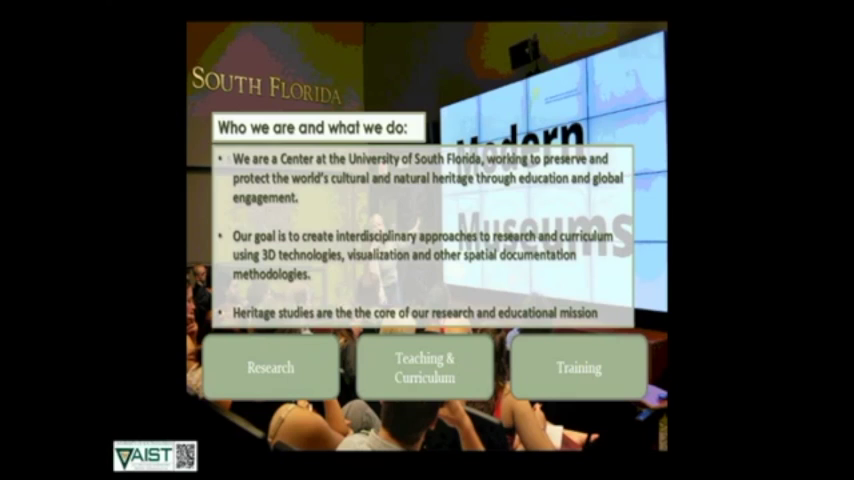However, we also employ computer science and engineering students in our center, so we get a nice mix of students coming in and working together on these projects. Our goal is really to create that interdisciplinary atmosphere and to bring the projects and the work that we do into the classroom.